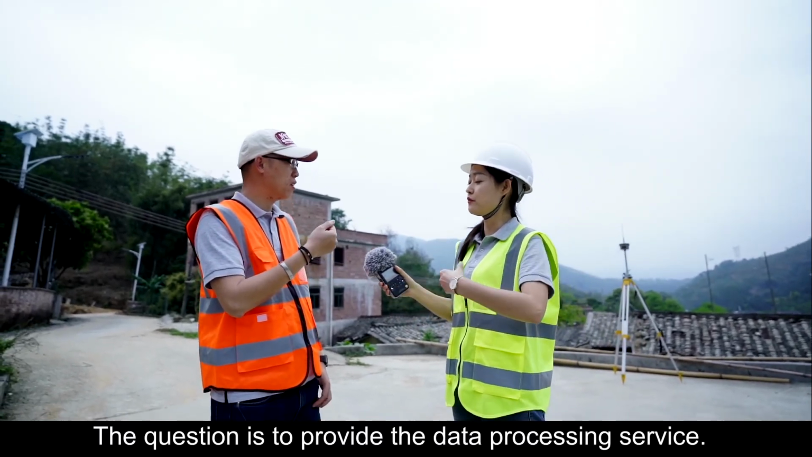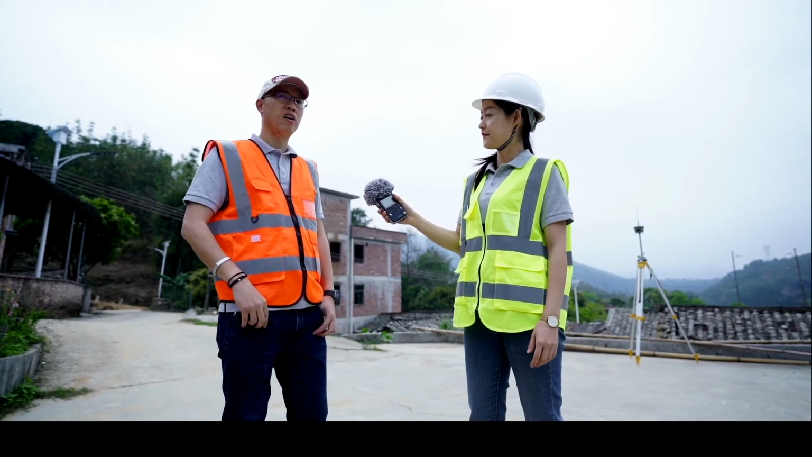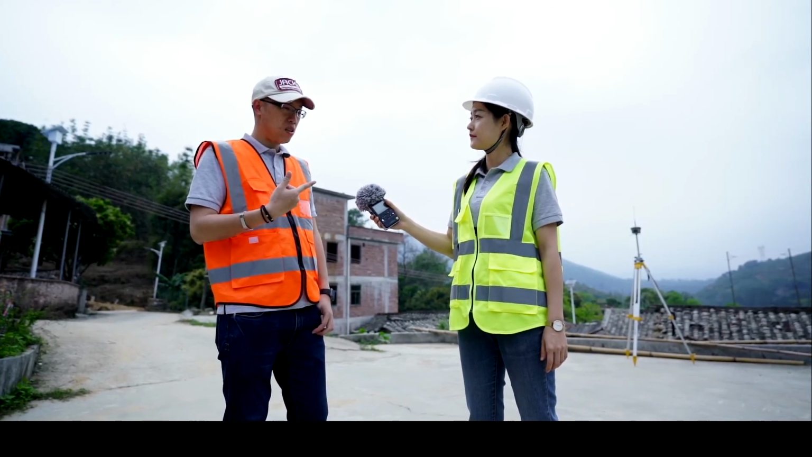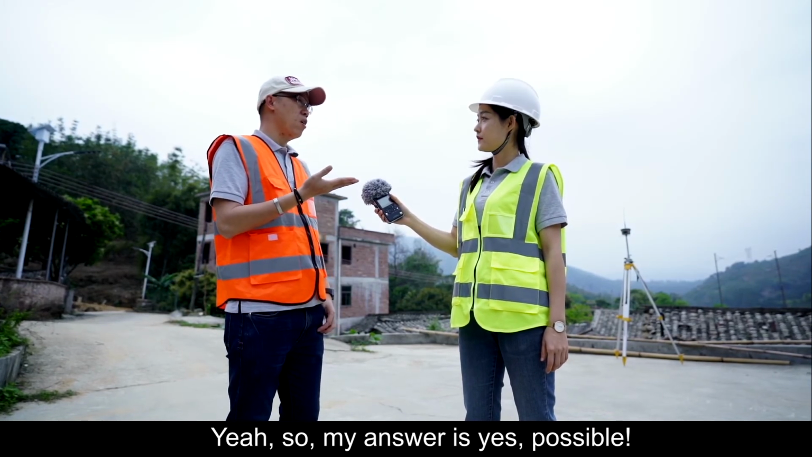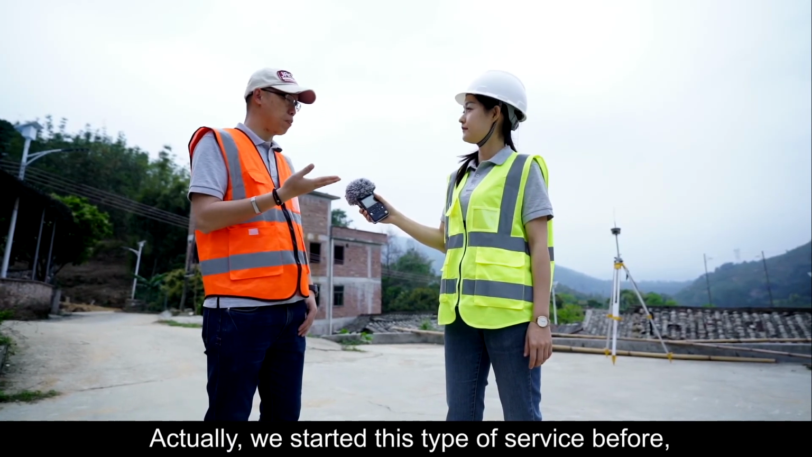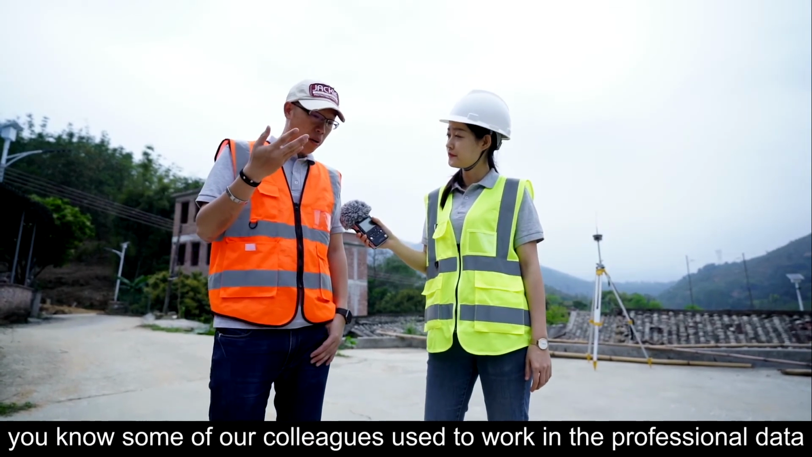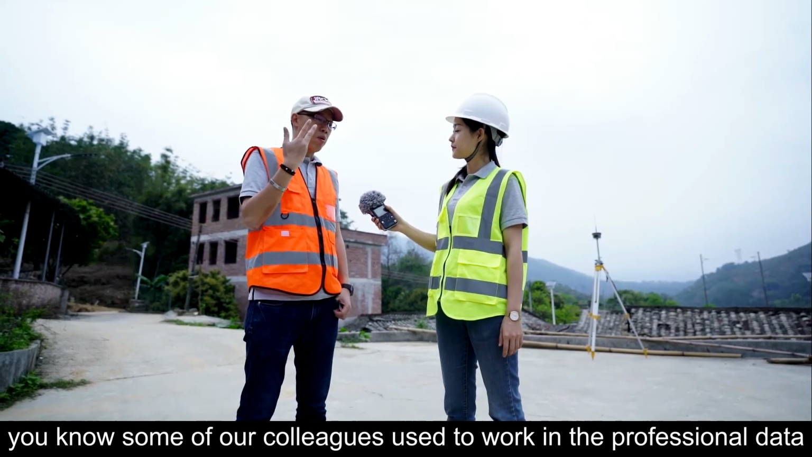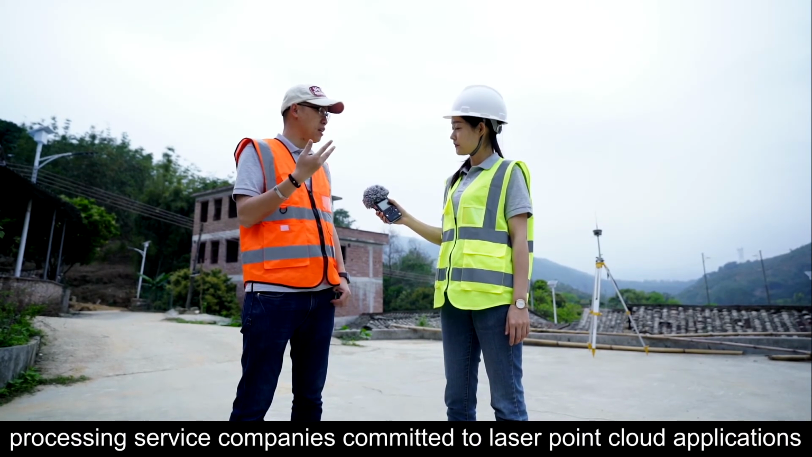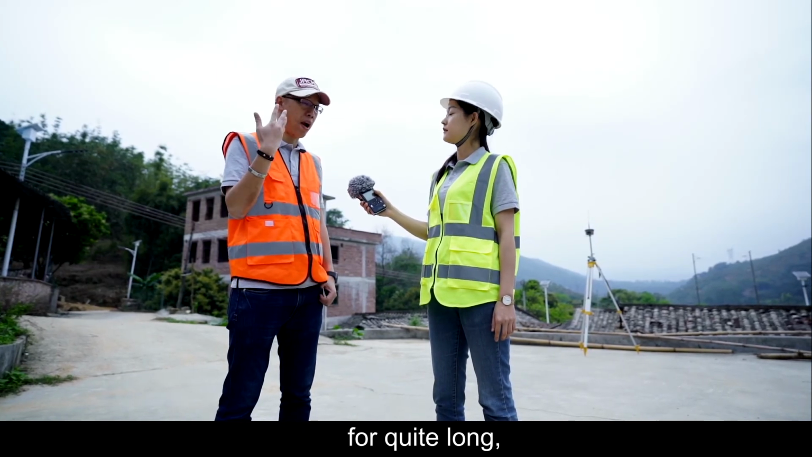The question is, provide the data processing service. Okay, yeah. So my answer is yes, possible. Actually, we started this type of service before. Some of our colleagues used to work in professional data processing service companies committed to laser point cloud applications for quite long.